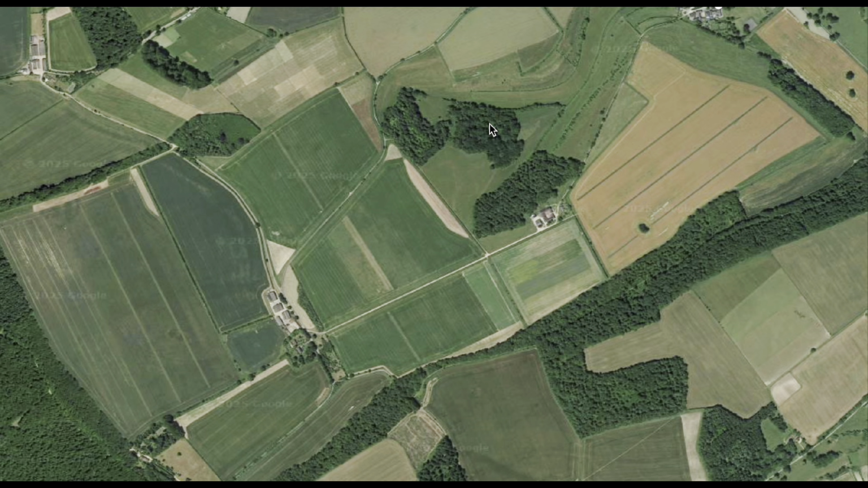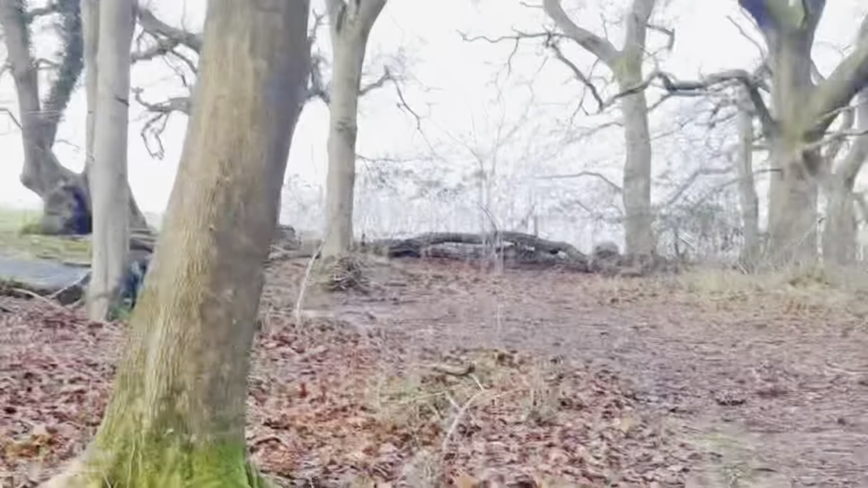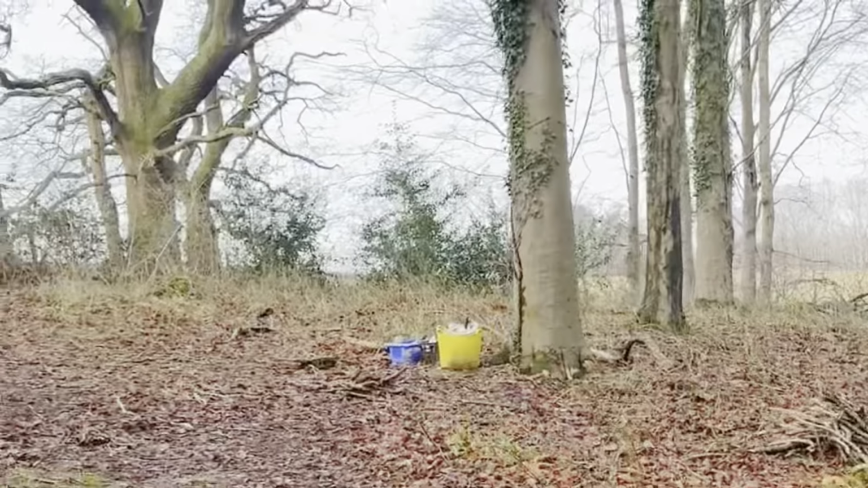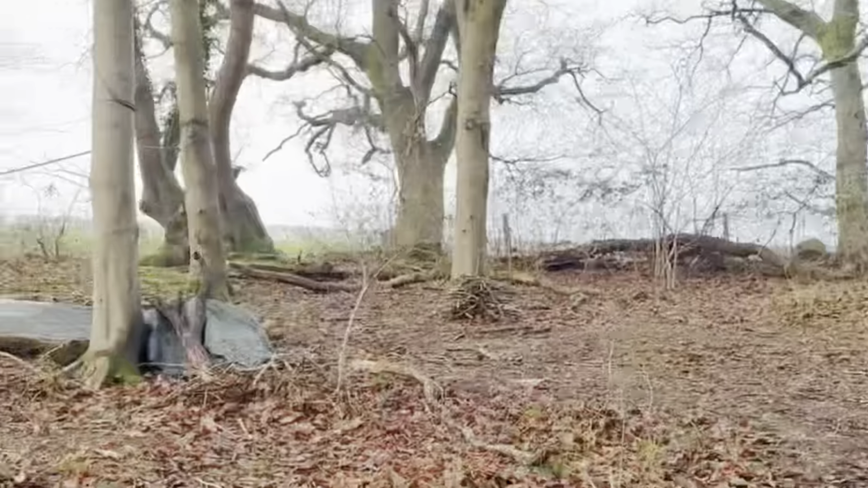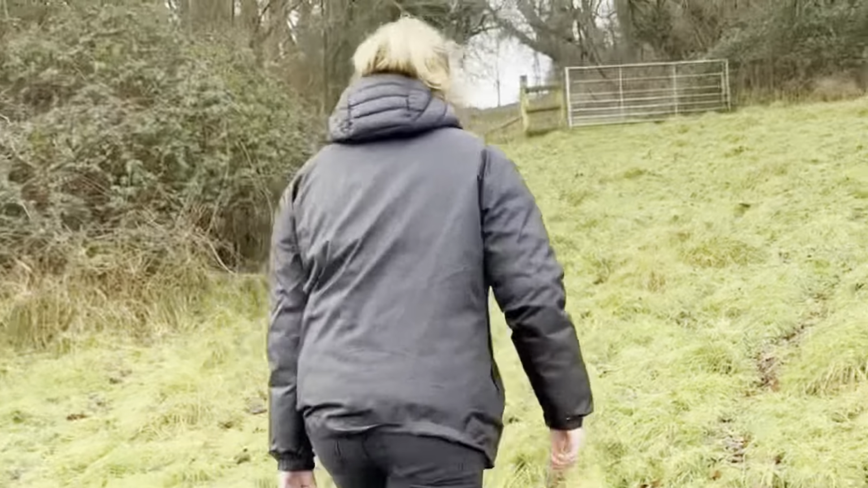So we went to check them on foot. As expected, the woods were hugely vast, with lots and lots of great areas for Marley to hide, so we knew that we weren't going to find him on foot. So we set up a feeding station close to the woods.